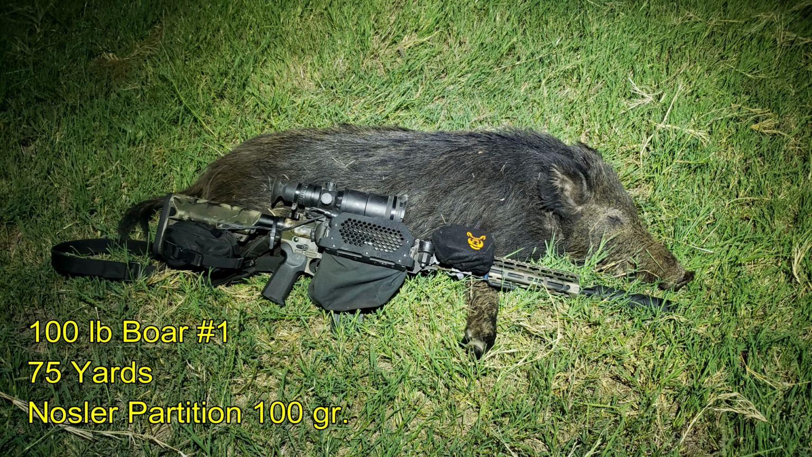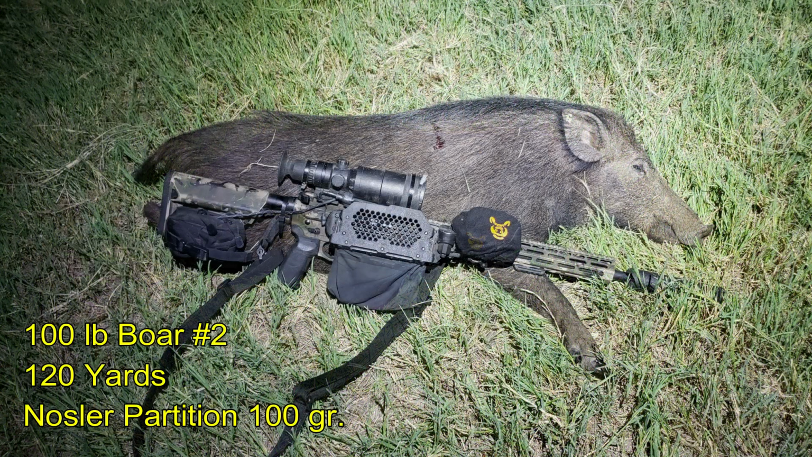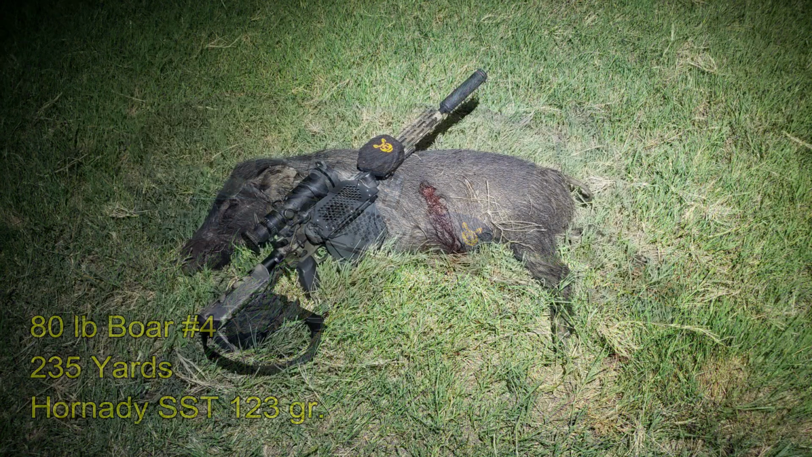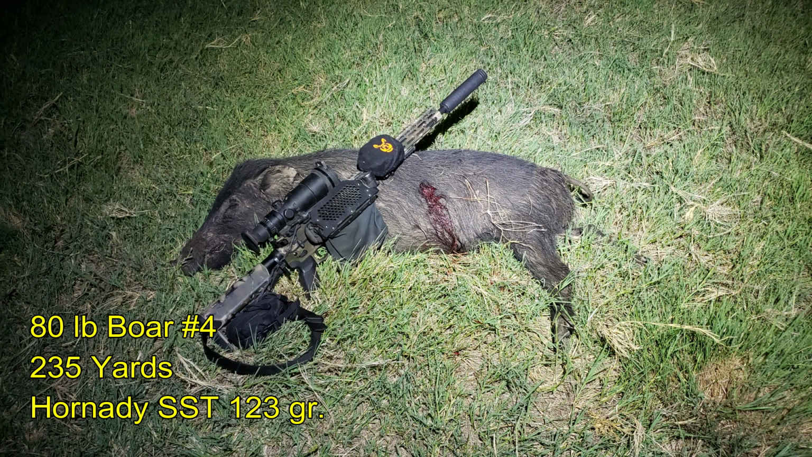coming in at 100 pounds and at 75 yards. The second hog dropped on the run was a 100-pound boar down at 120 yards. Number 3 that I shot multiple times was the 120-pound boar down at 145 yards. And the last was an 80-pound boar down at 235 yards.